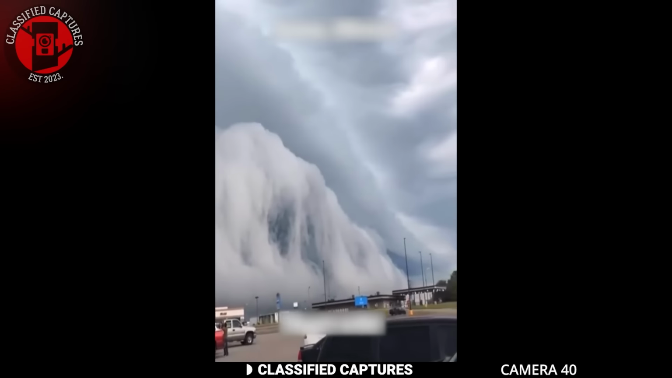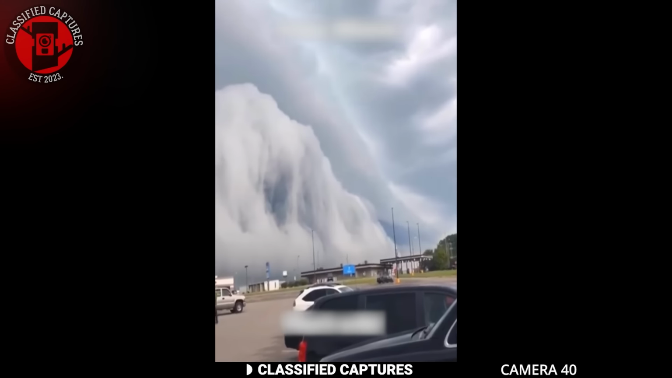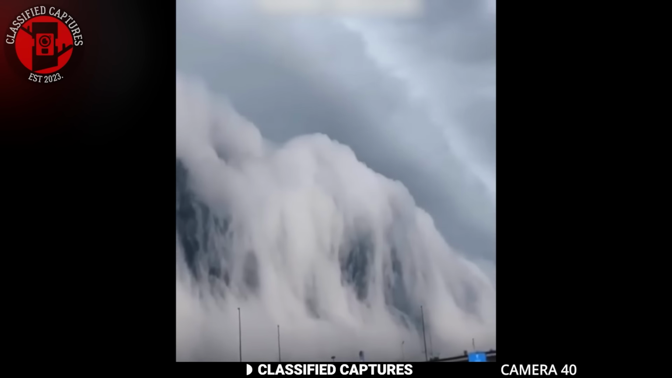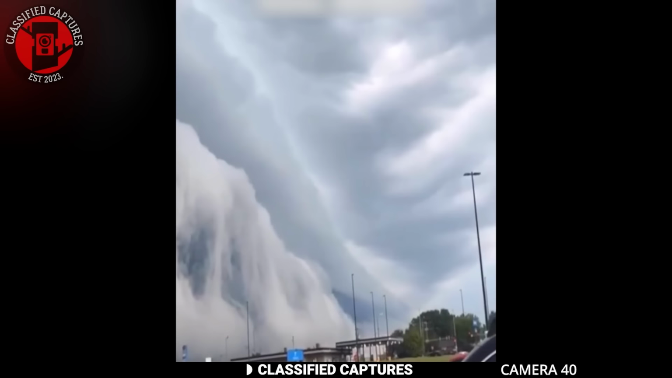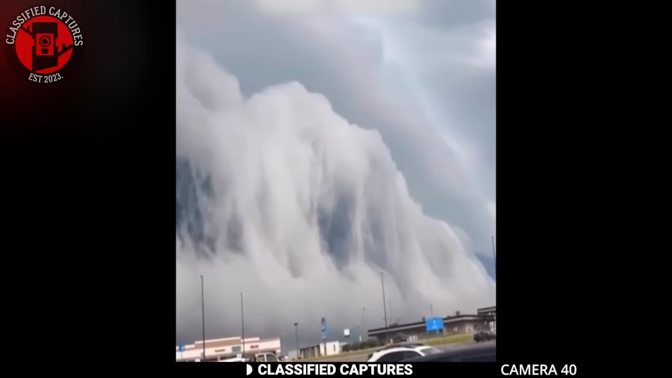This footage was taken in Anna, Illinois. It looks like some sort of stormy cloud, and it's very terrifying. A little research, and Julius discovered it was called a storm wall. Aaron believes it was the wrath of the gods, but thank God we have Julius for things like this.